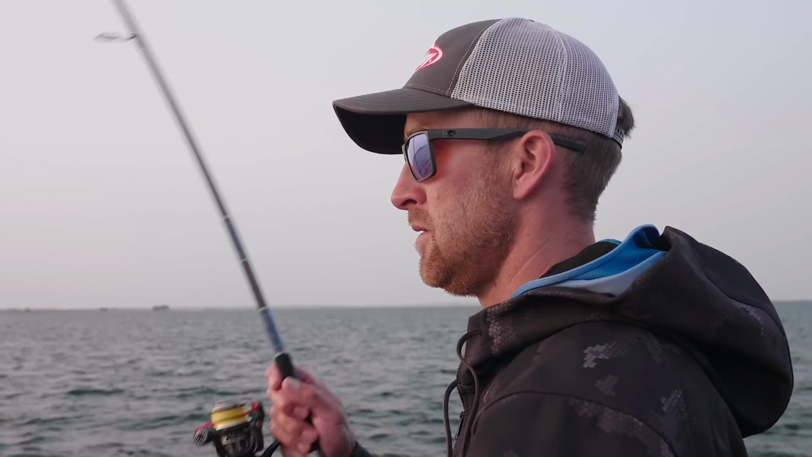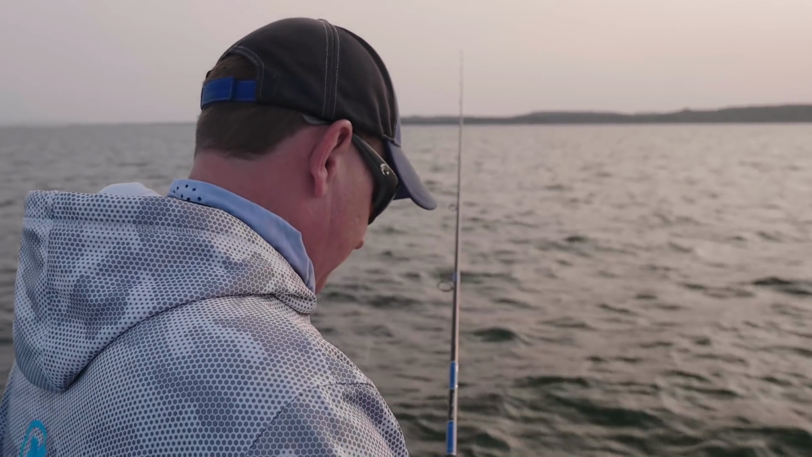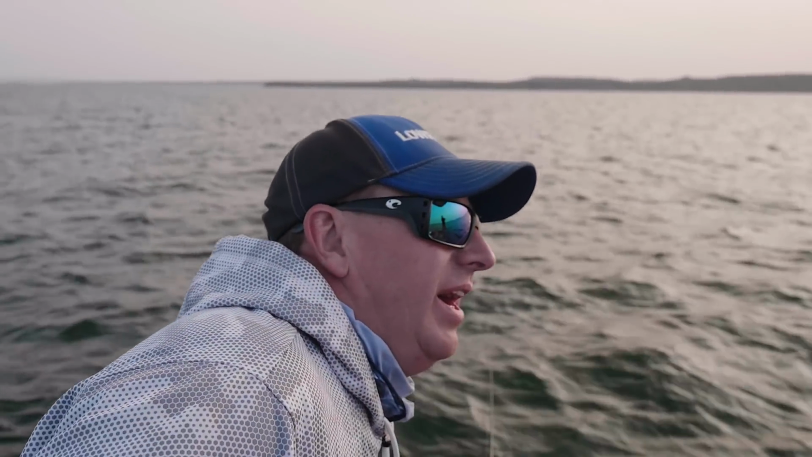As tournament anglers, John and Jesse are always looking for a way to put more fish in the boat, and using 2 different techniques nearly at the same time is a huge help. Whoa, that thing smoked it right in the boat. Good one, John. Yeah, very heavy. Oh, yeah. All right.